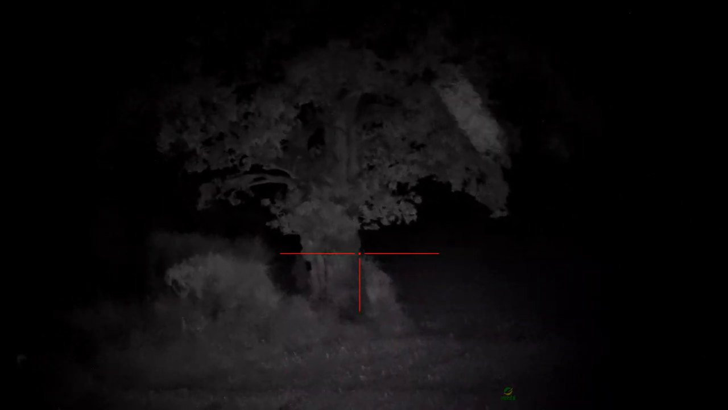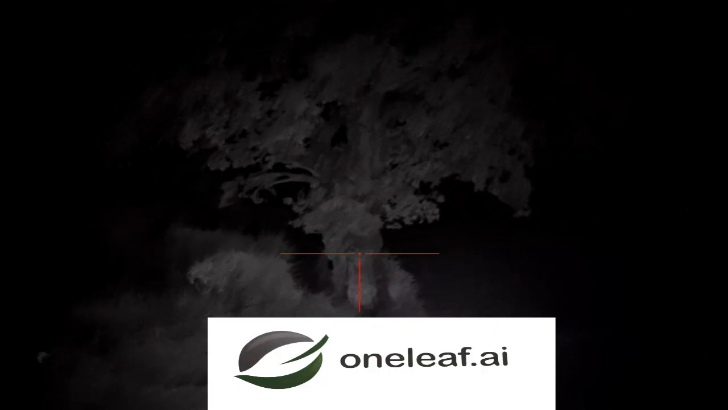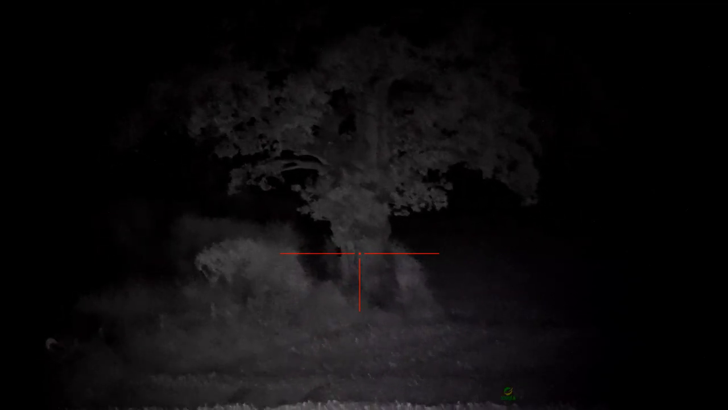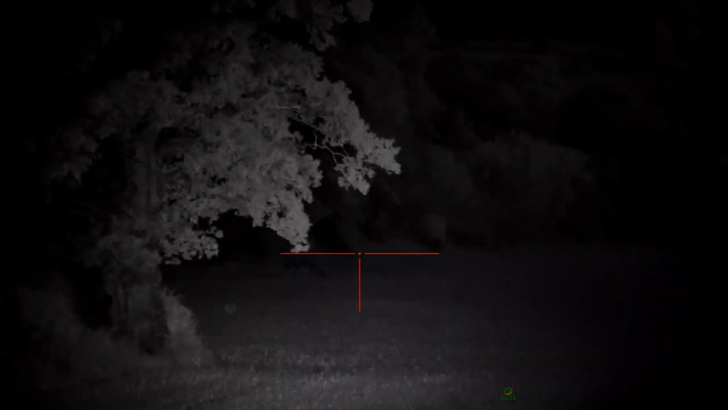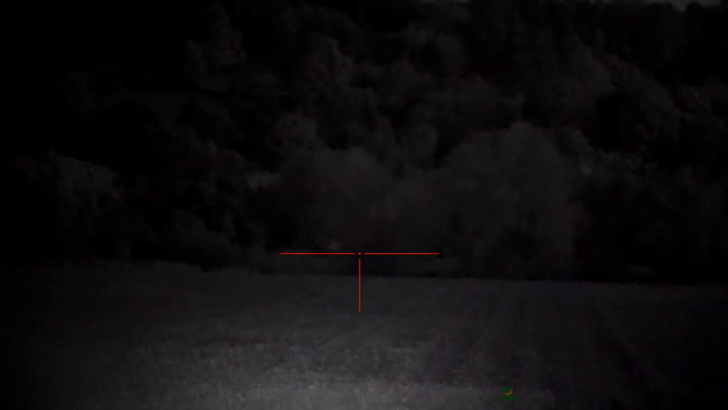Okay, this is on the 30 frames per second. It doesn't look any different through the scope, but it probably will through the recording, so I'll do a recording on this as well. 214 yards to 500 yards over there, and just to them trees over there is 800 yards.